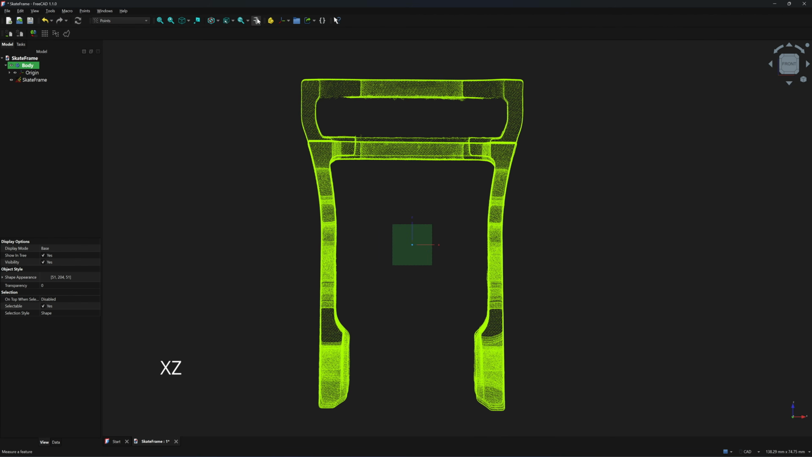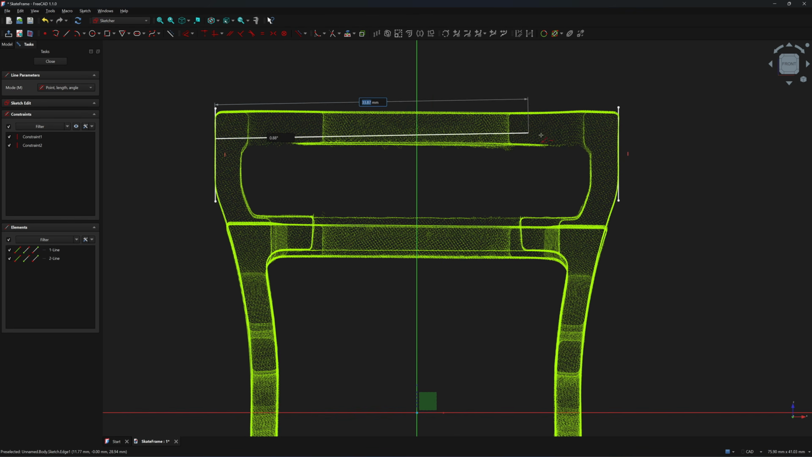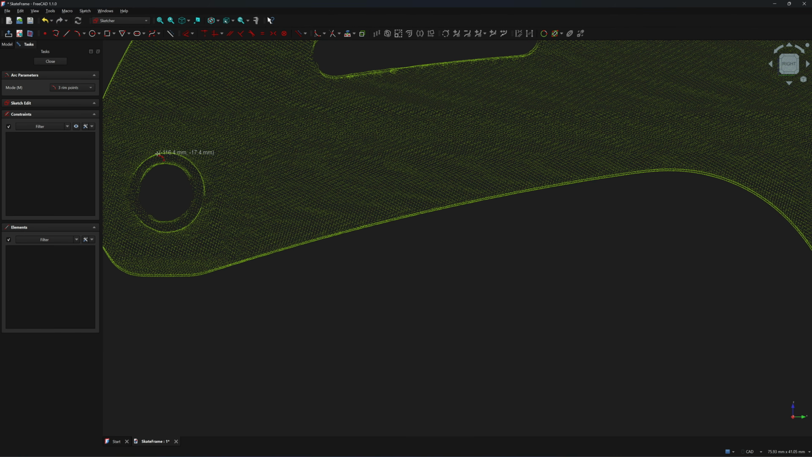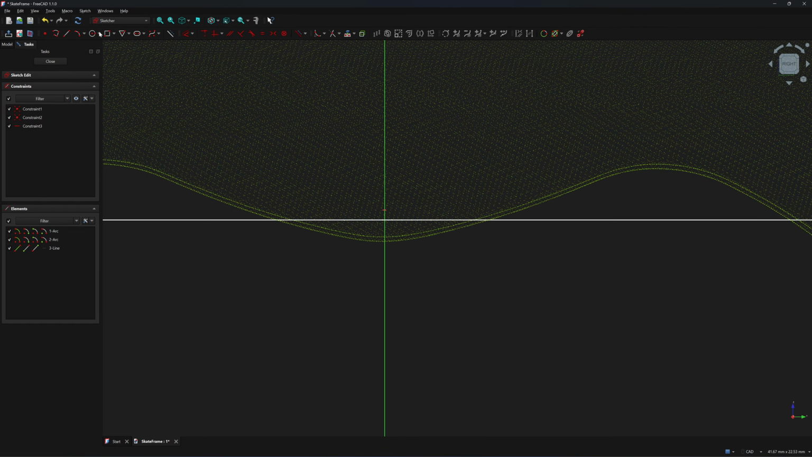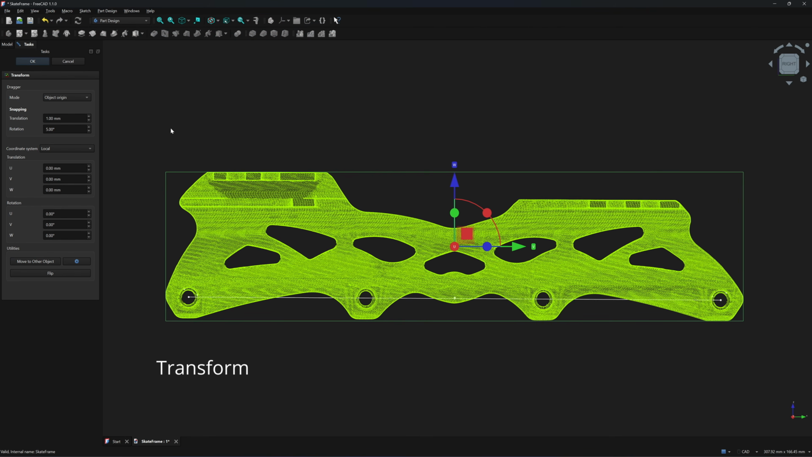Before we start modeling, it's very important to place the point cloud exactly on the mirror axis. Measuring the center between these two walls shows only a 9 micron offset, so no adjustment is needed on this axis. Now I'm checking the y-axis using the center of the mounting holes as reference. It shows a 0.1 mm offset to the right, so I will move the point cloud 0.1 mm in the negative y direction.